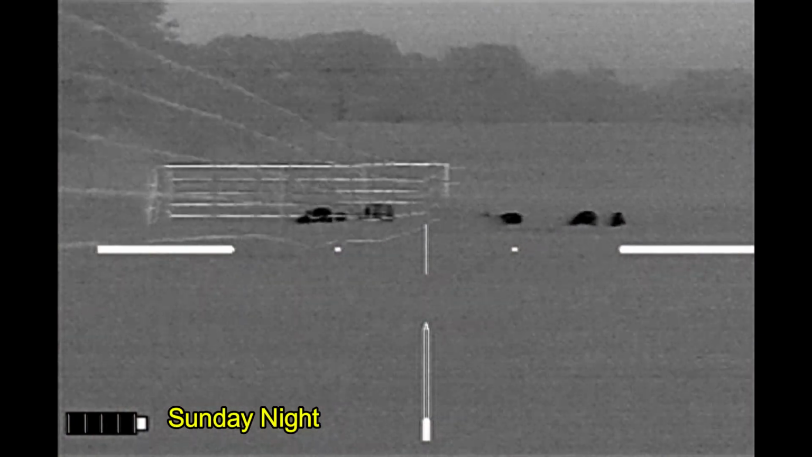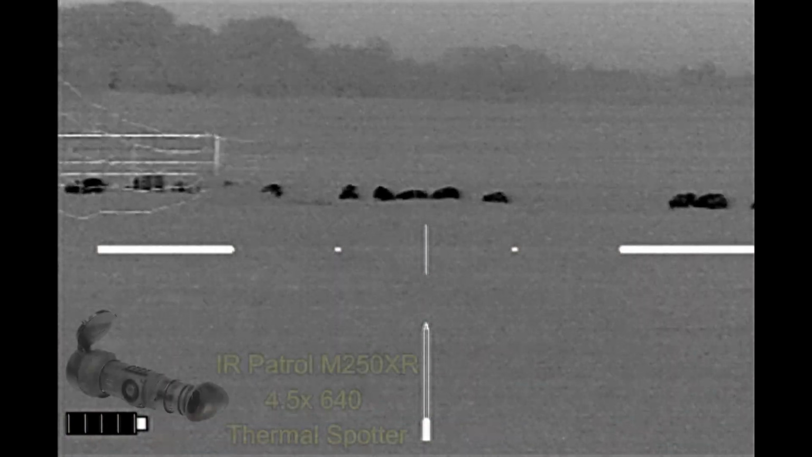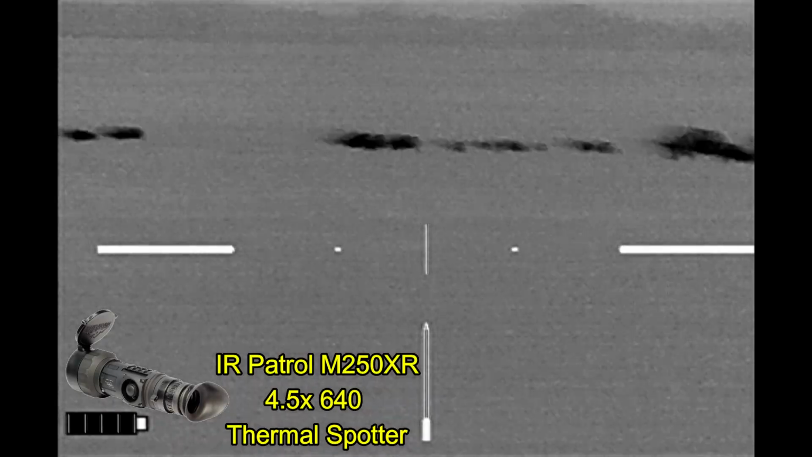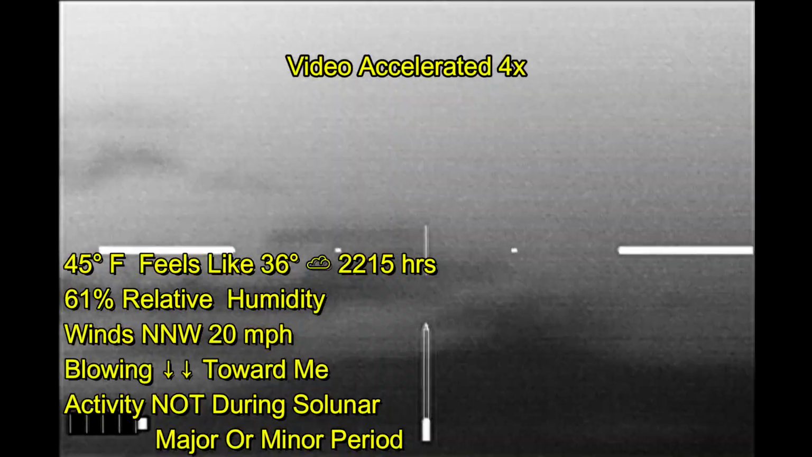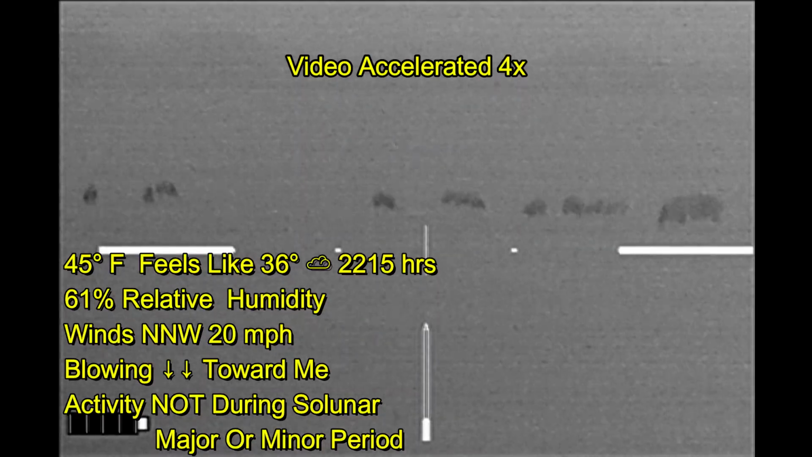And here on Easter Sunday night, got a call from my landowner saying that he had hogs. I spied the hogs from the driveway and made my trek around the house to the back of the property. And here I sped up the video. The wind is blowing towards me at 20 miles an hour. It's actually pretty cold out, colder than I expected for the night.